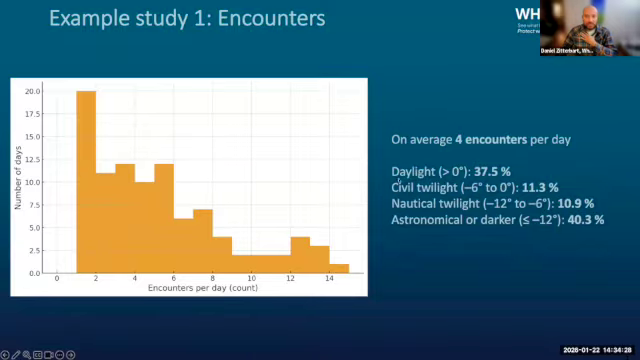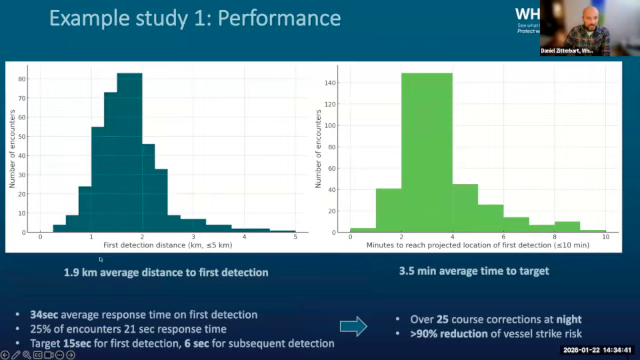And I plot this here to show that in this example, about 60%, 63% of all the detections were done at night or in twilight, and all those would have been missed by a human. The first detection in this example was on average at 1.9 kilometers distance, so a bit more than 1 nautical mile. And this gave the bridge crew about 3.5 minutes average time to target.